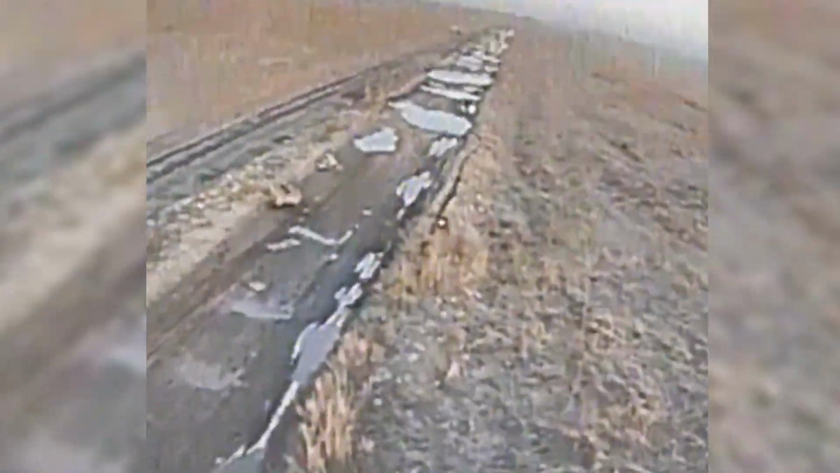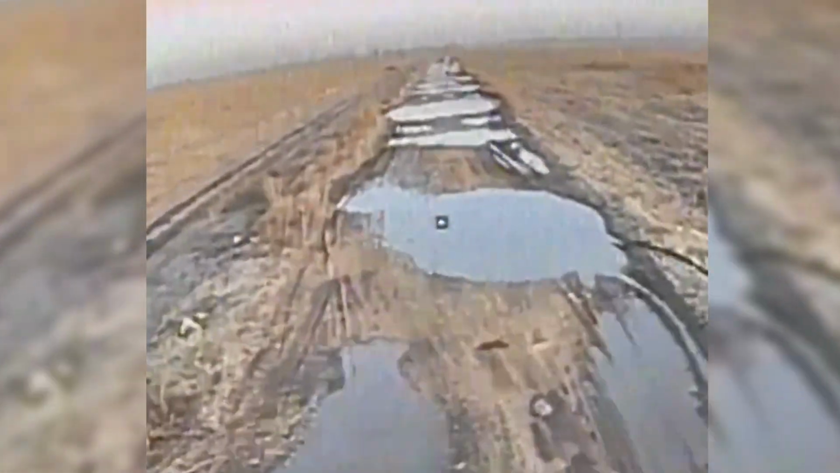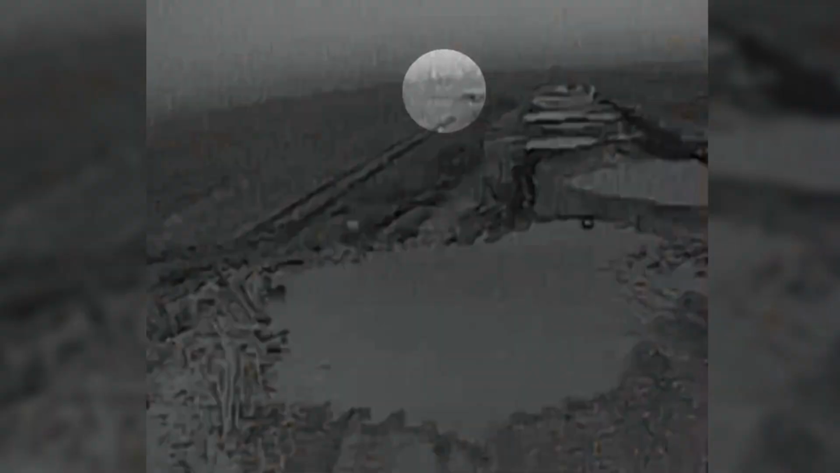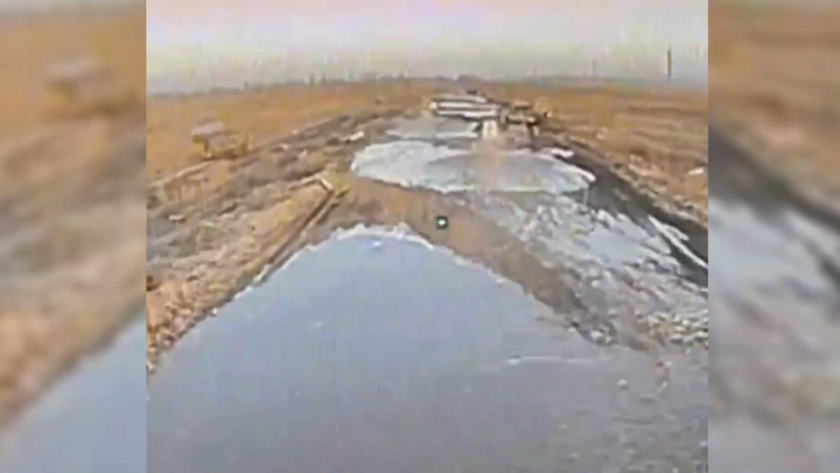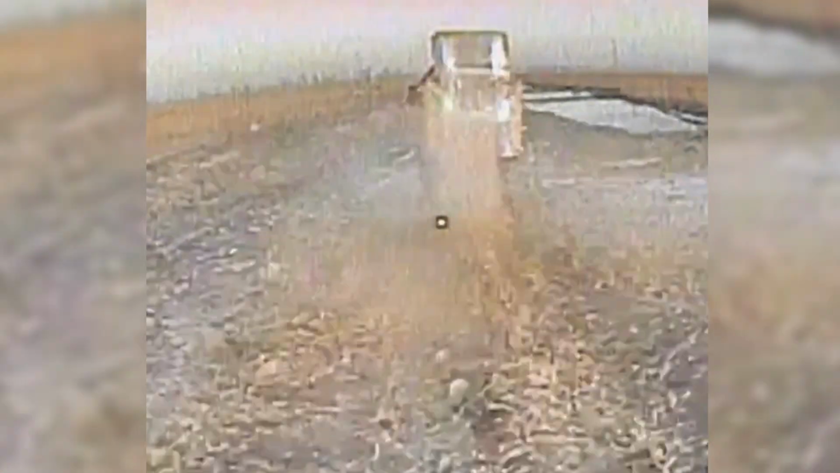Along a muddy dirt road in the Pokrovsk direction, still scattered with puddles from recent rain, a Ukrainian drone flies low while scanning the route. From above, the operator detects a Russian soldier riding a motorcycle with several supply containers strapped to the rear. The movement is quickly marked. Within moments, the drone accelerates from behind, closes the distance, and commits to the strike.